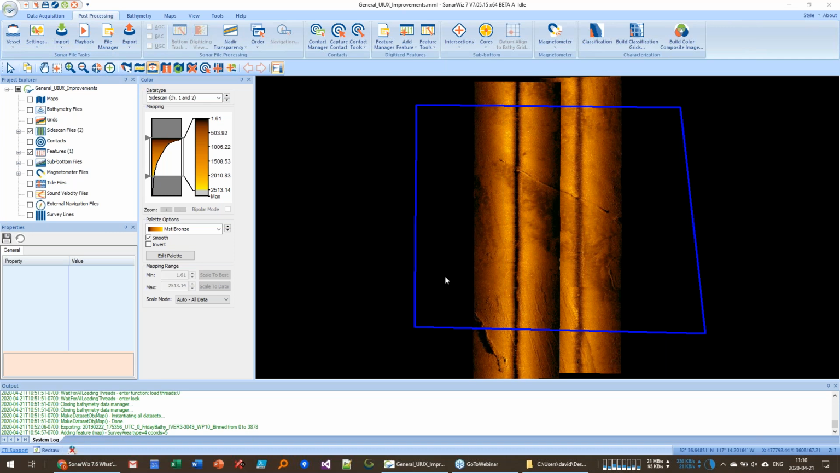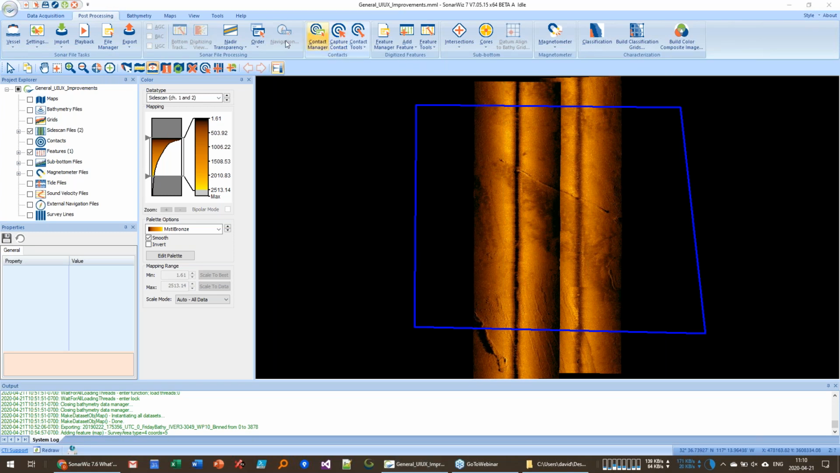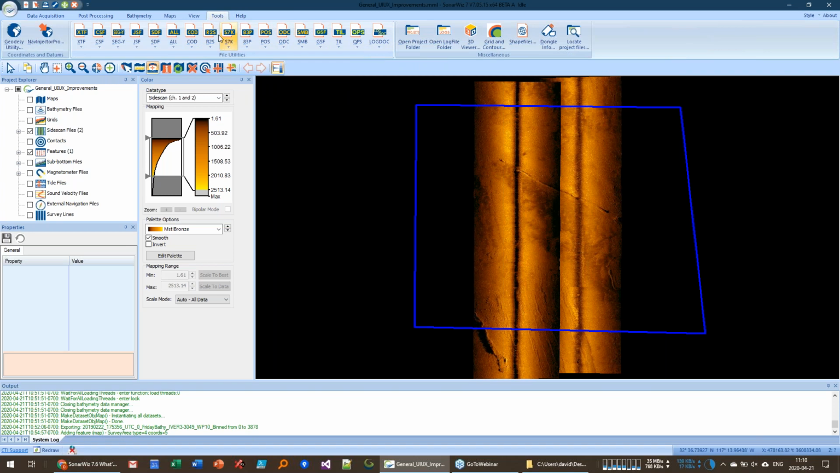Is SonarWiz able to deal with the new R2 Sonic antenna, which records 2 or 3 frequencies simultaneously? And the answer is kind of yes and no. We have tools in place. We can read the files, and we have tools in the R2 Sonic folder here that can extract these multiple frequencies out into individual frequencies, and then you can import the single frequencies in. Usually the R2 Sonic will bounce from 100 kilohertz, 200 kilohertz, 400 kilohertz, and then goes back to 100, 200, 400. By splitting these out, you can deal with each one separately.